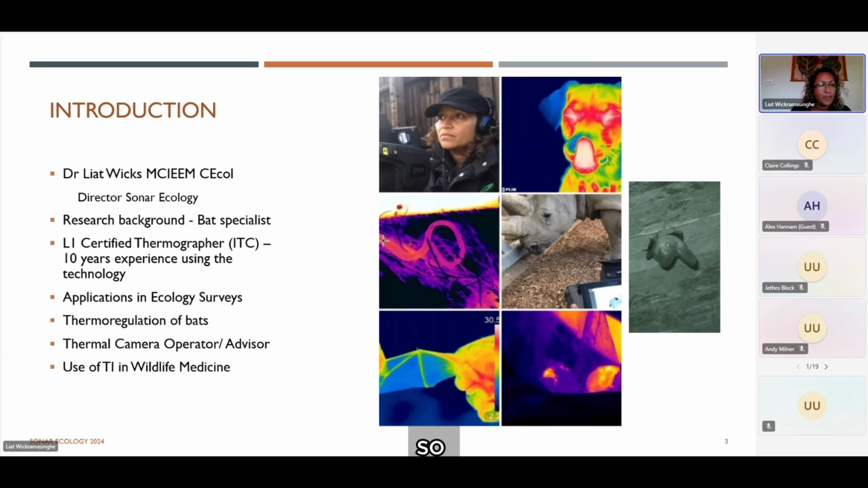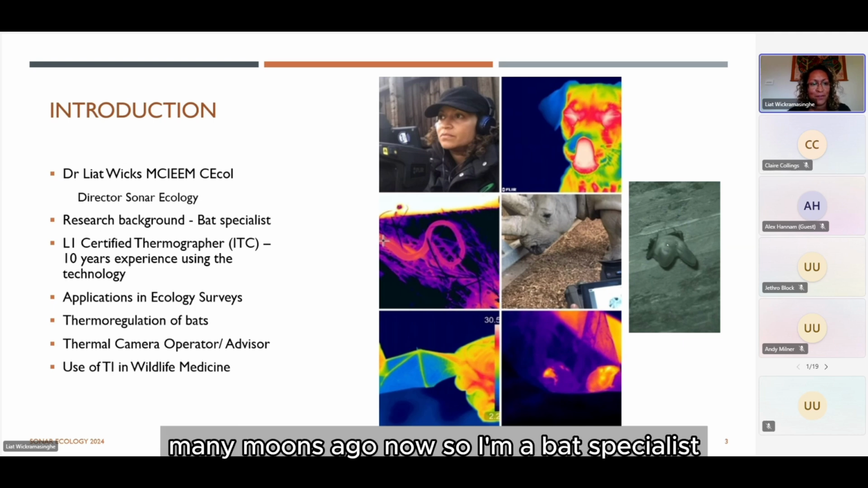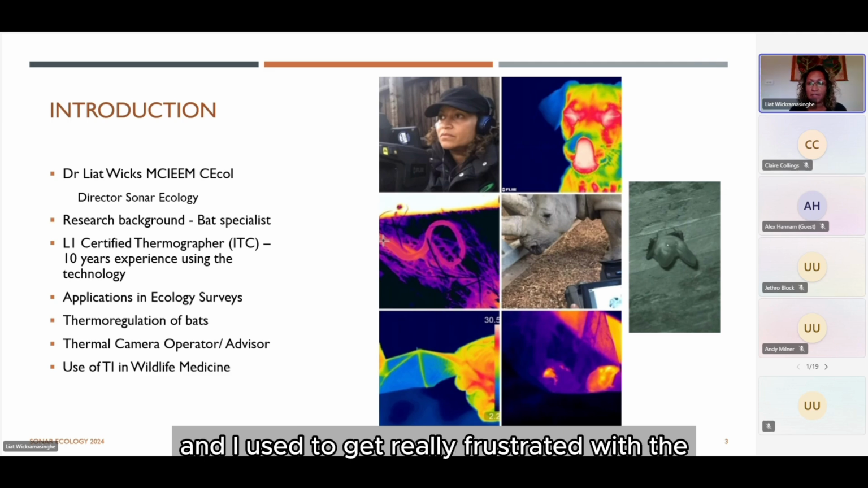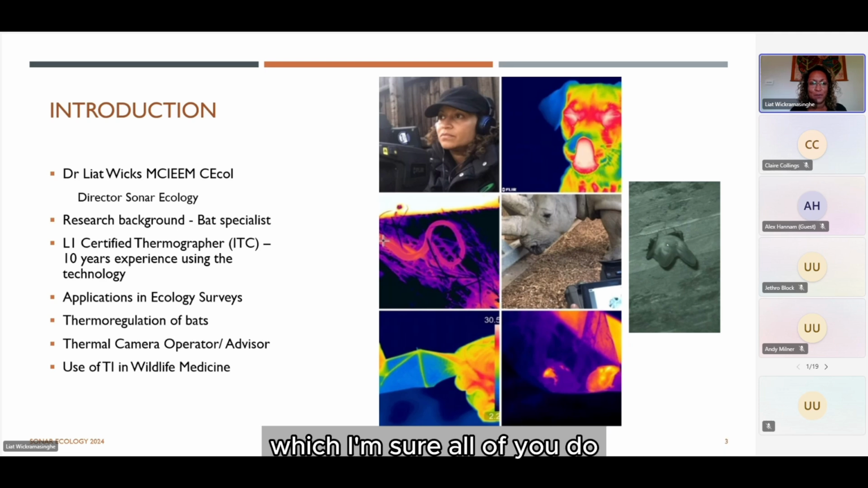So I'm Director of Sonar Ecology. I've got a research background, and my PhD was on bats many moons ago now. So I'm a bat specialist, and when I first entered the world of consultancy, that's obviously what I did most days and nights. And I used to get really frustrated with the 'heard not seen' entry in my bat survey forms, which I'm sure all of you do as well.